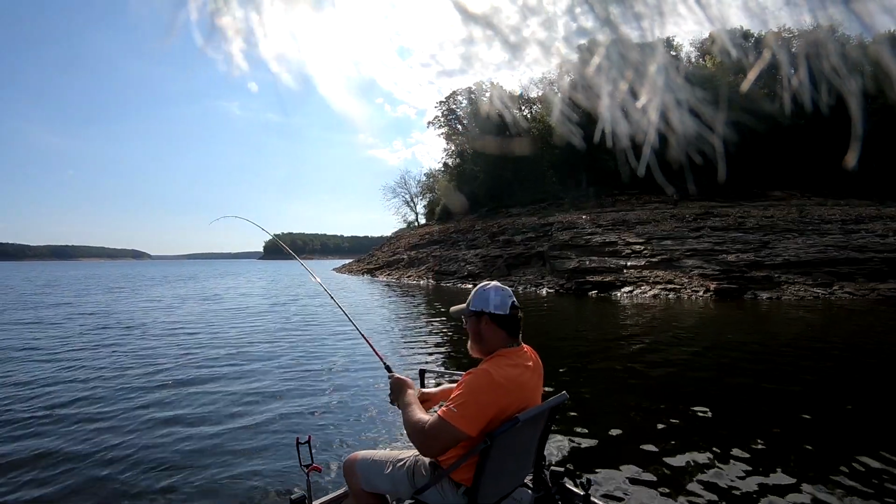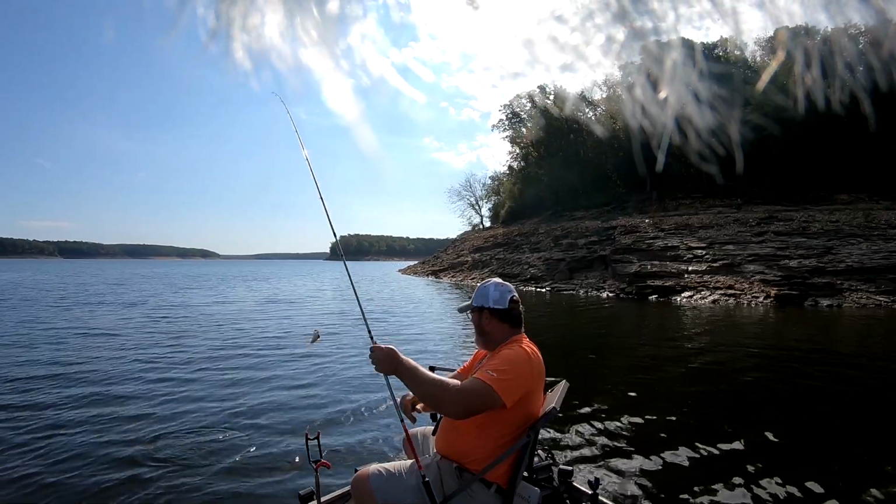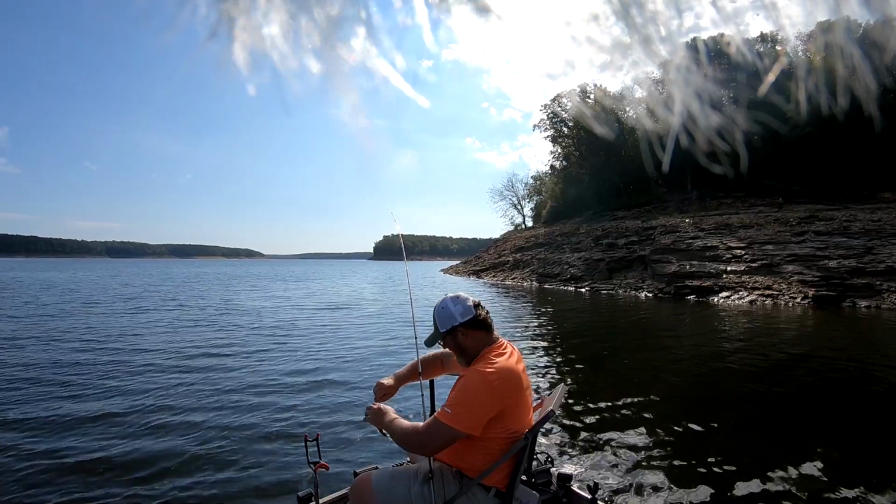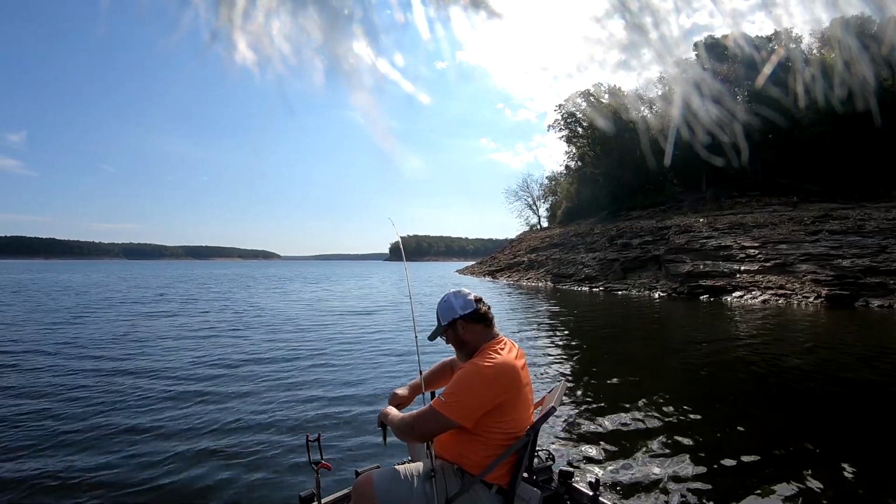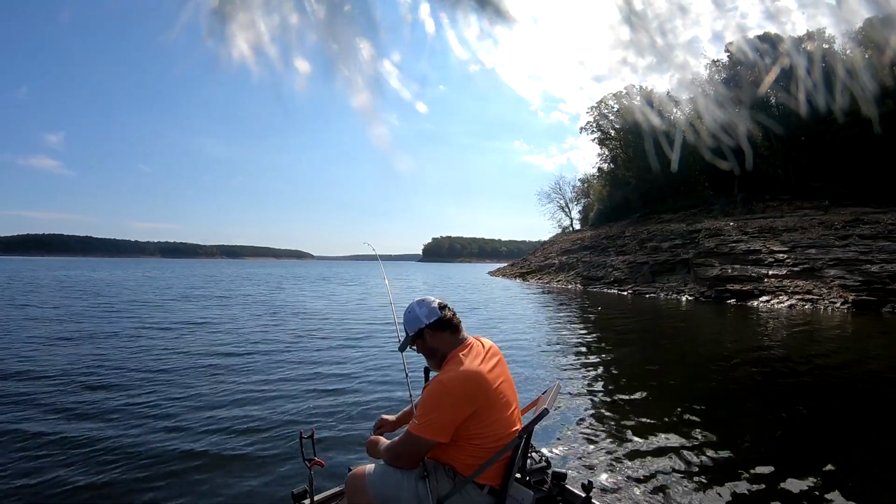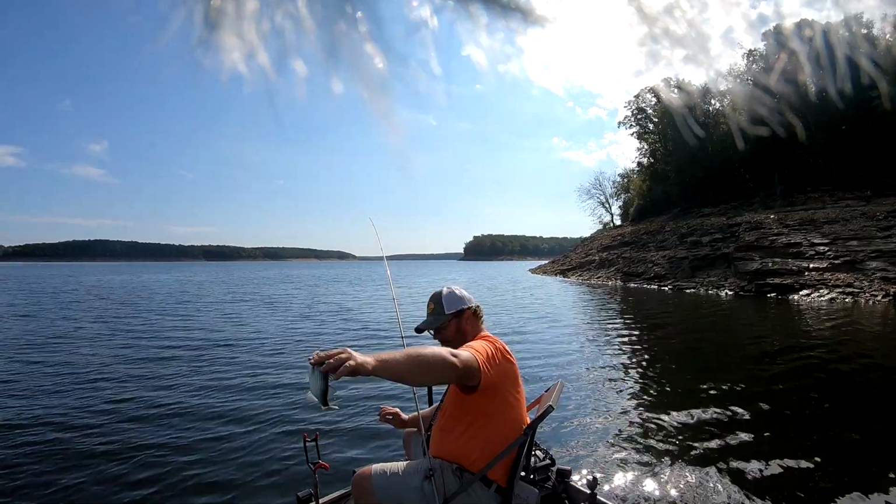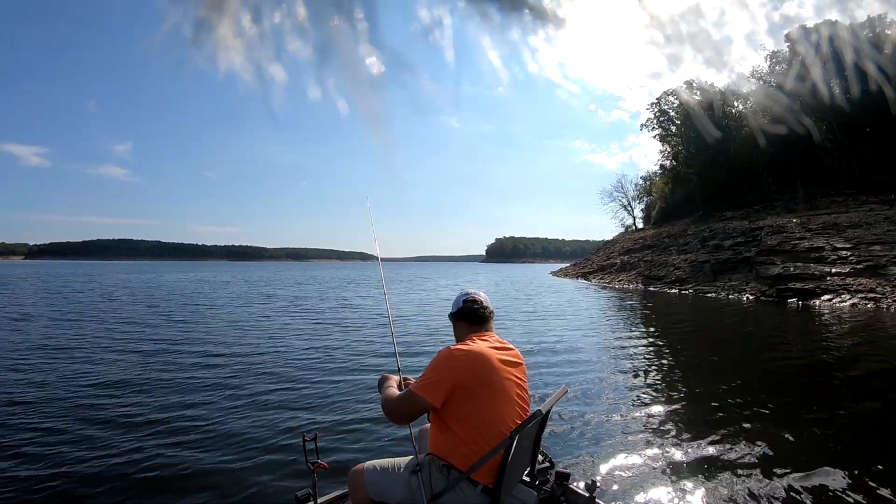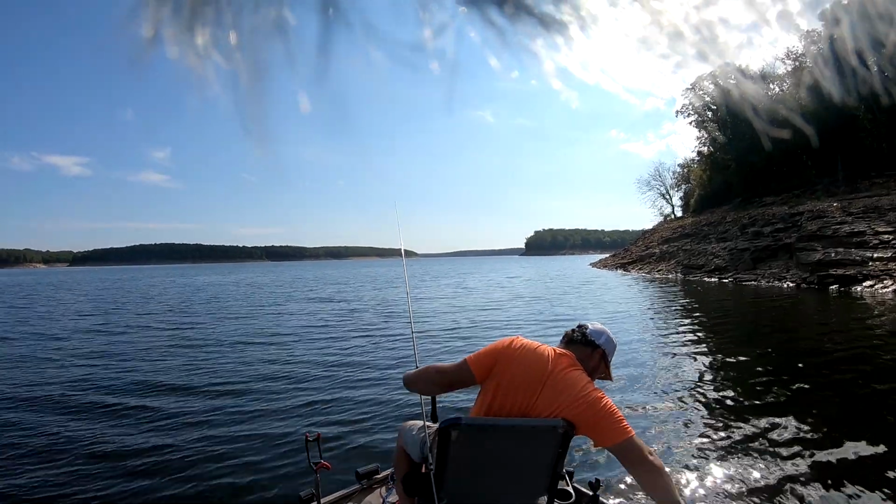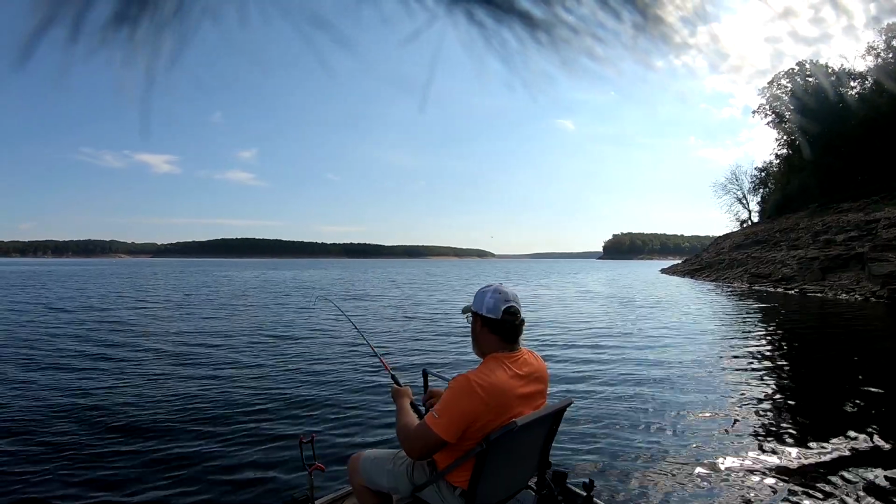There we go, there's one. White bass. Little white bass. Fun to catch, that ain't what I'm after. White bass. That may be what I'm seeing because they're moving around. I mean, I dropped it down there and it's just like that. It's on.